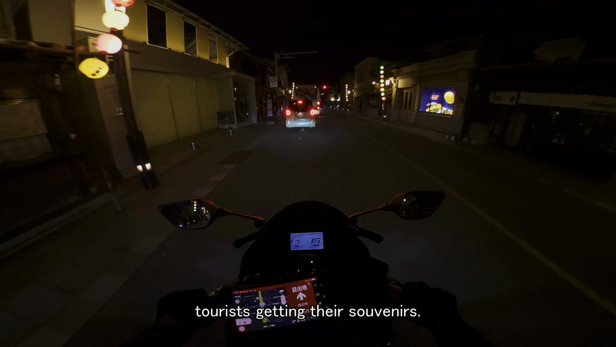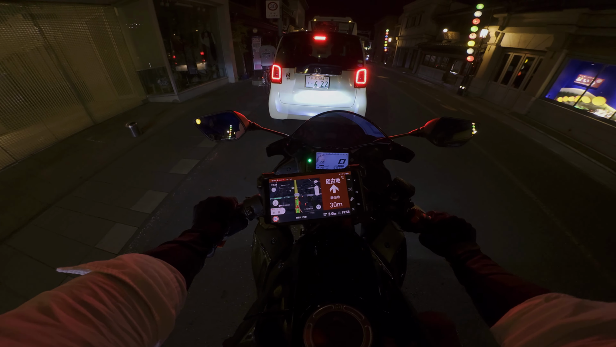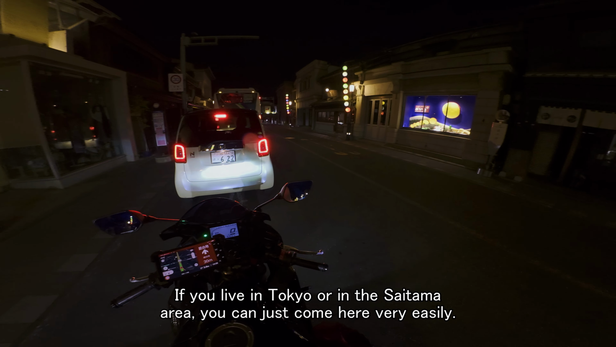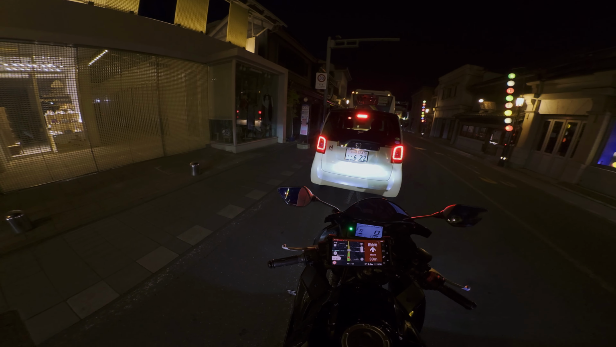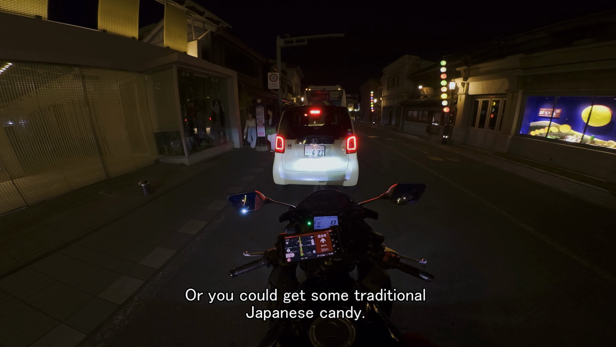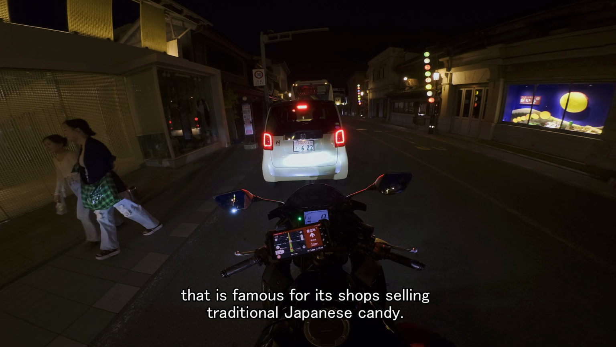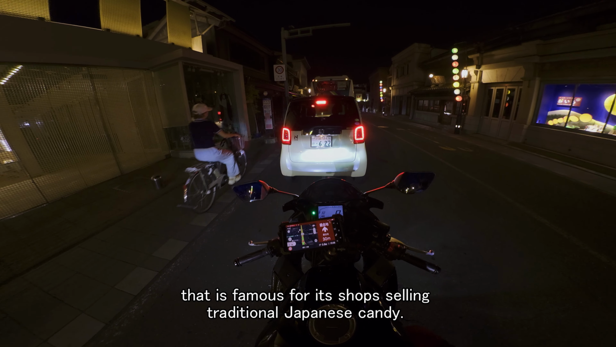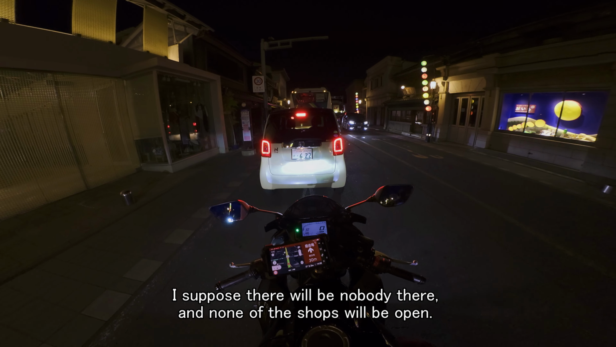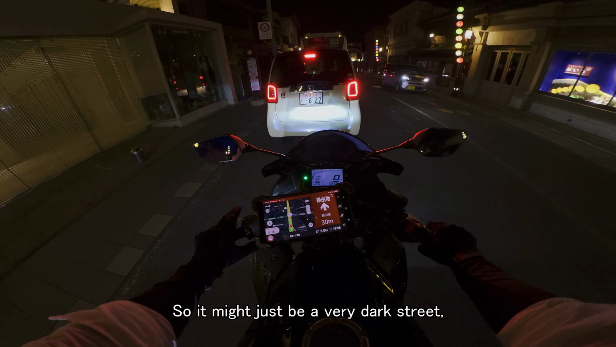Tourists getting their souvenirs. And also it's quite popular among Japanese tourists as well, especially since it's like a day trip away from Tokyo. If you live in Tokyo or in this Saitama area, you can just come here very easily. Just walk around, get some street food maybe, or you could get some traditional Japanese candy. There's a small area here that we'll drive into now that is famous for its shops selling traditional Japanese candy. And looking at this street and how empty it is, I suppose there will be nobody there and none of the shops will be open, so it might just be a very dark street.